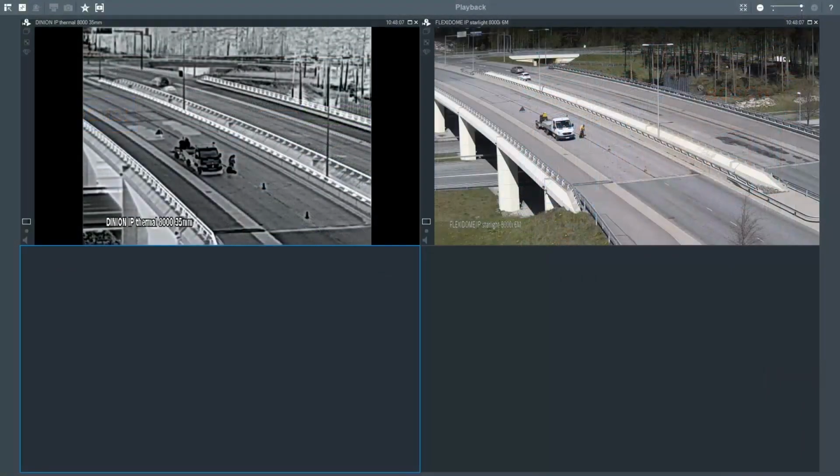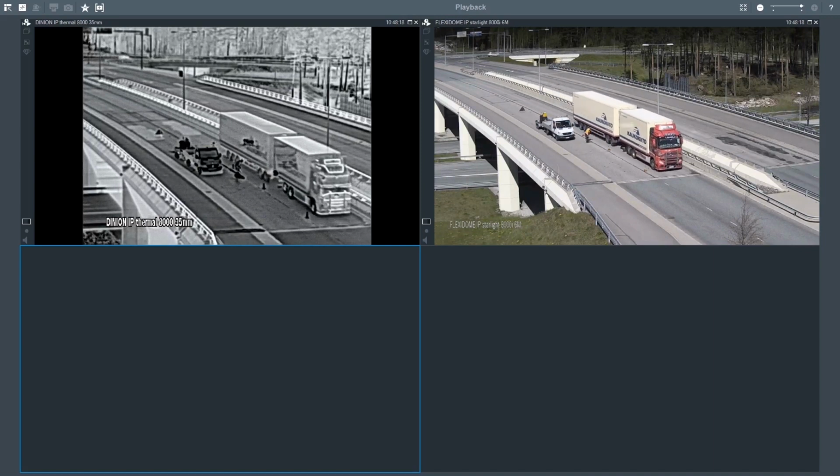Thank you, Anders. So here we can see two cameras side by side looking at the same area from the roof in Finland. We can see the benefits of having two different systems, thermal and optical, side by side. Of course, the darker areas on the thermal camera are the hotter areas of the picture. So heat is reflected in the same way as light would reflect.